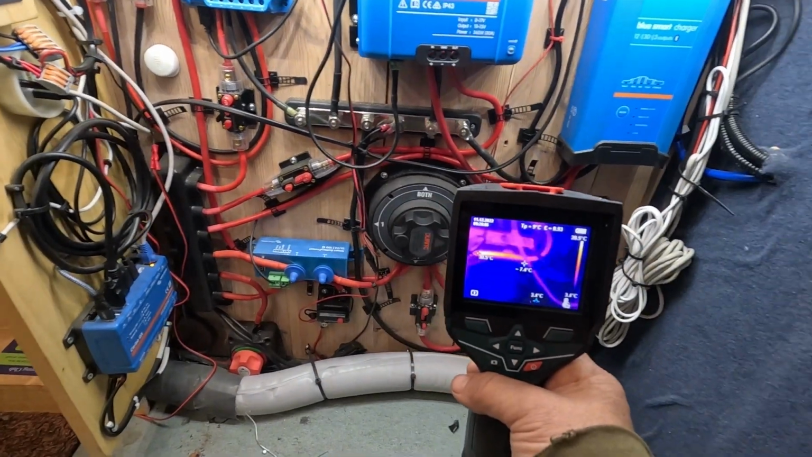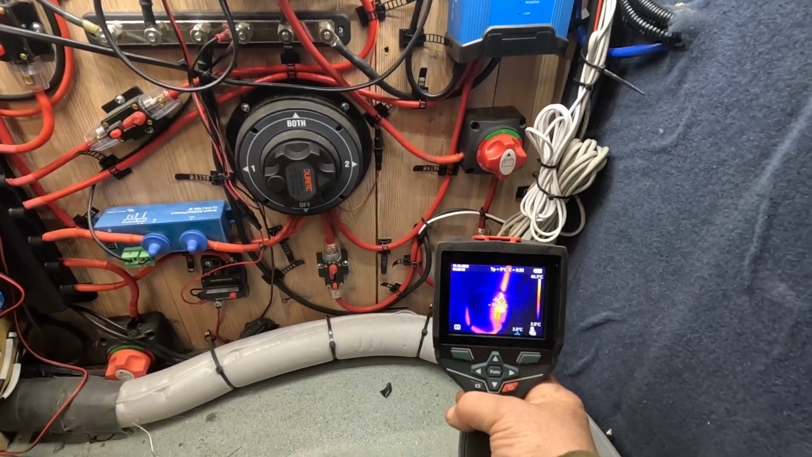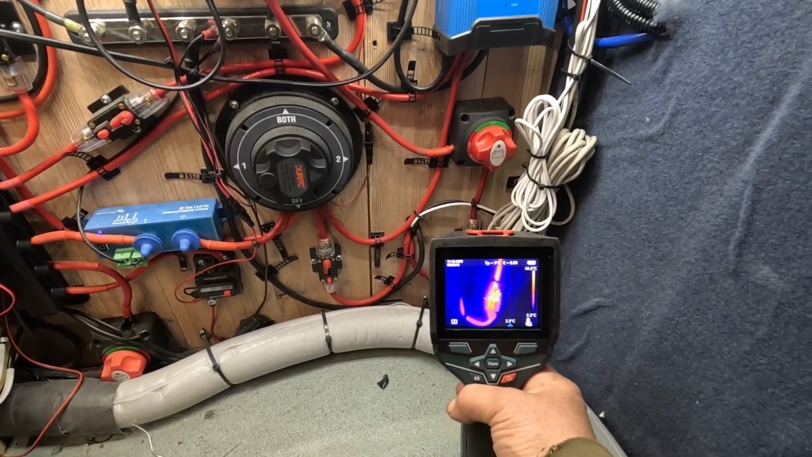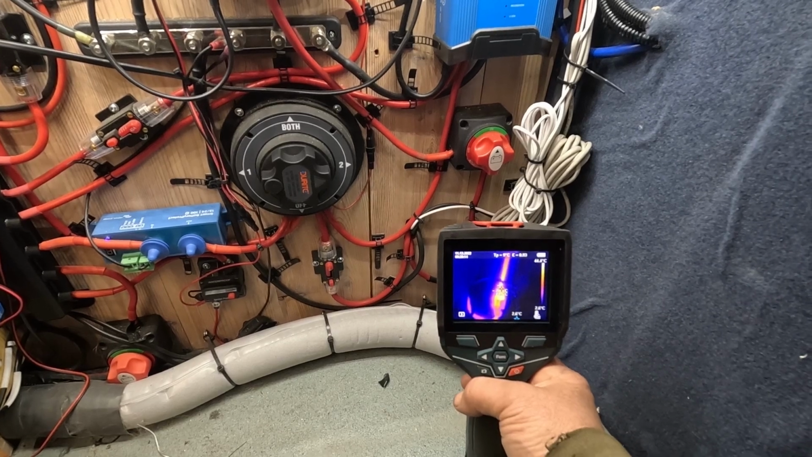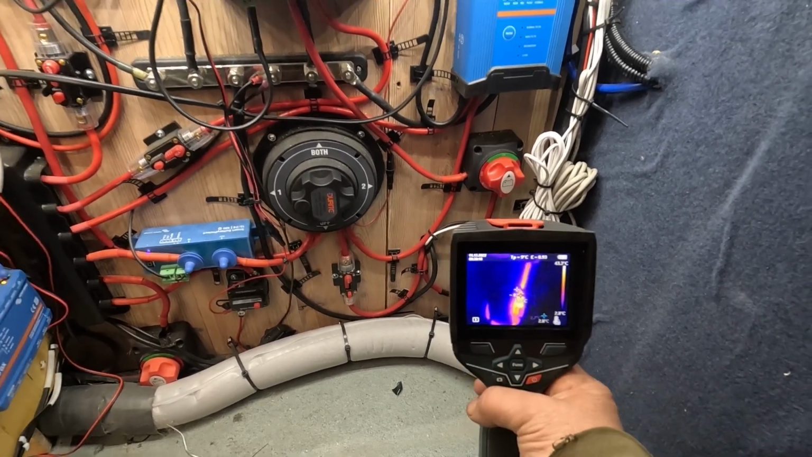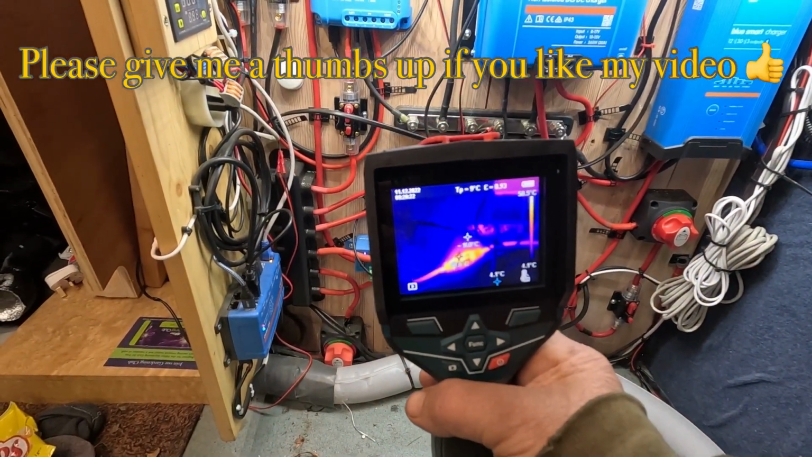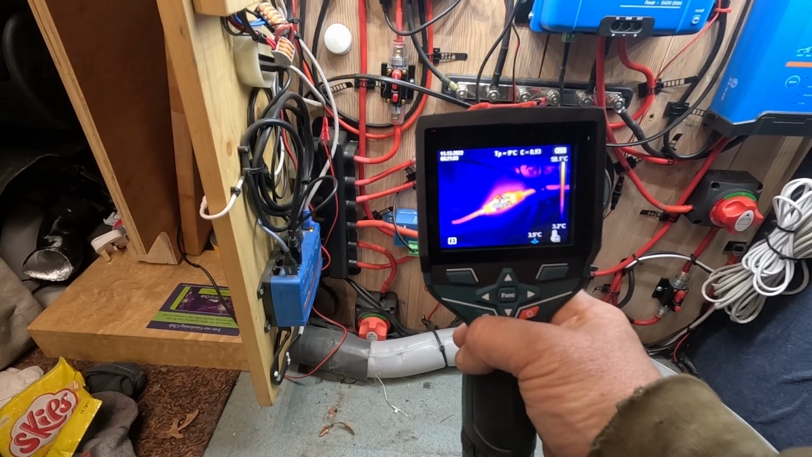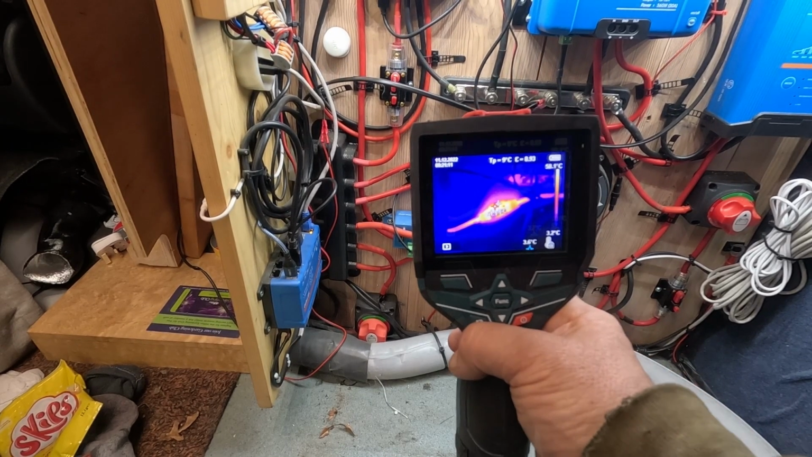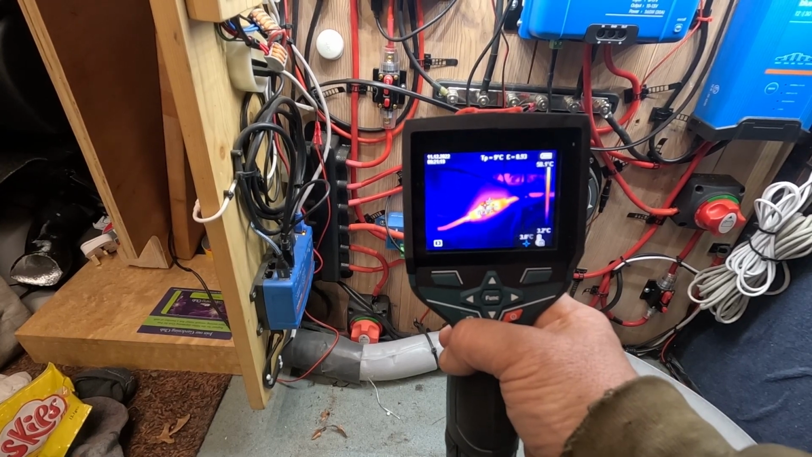And if we come down to the trip switch down here, this one is running at 44 degrees. So I think my thermal current load is actually coming from these connectors as they're getting too hot. What I think I need to do is change these two fuses, and then we won't have such a build up of heat.